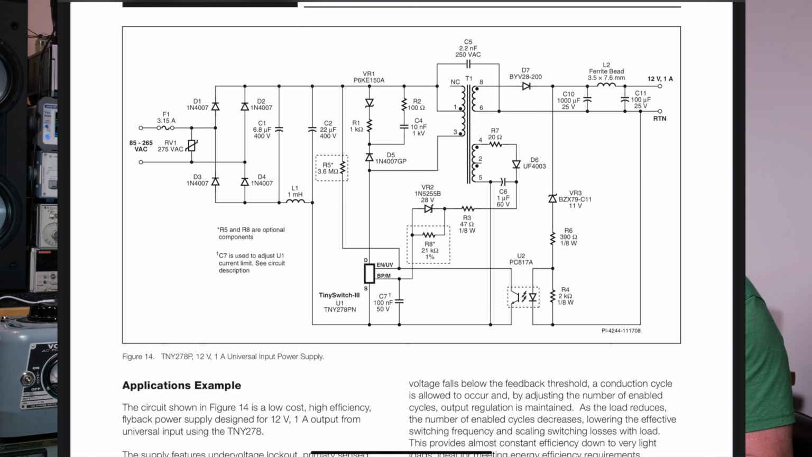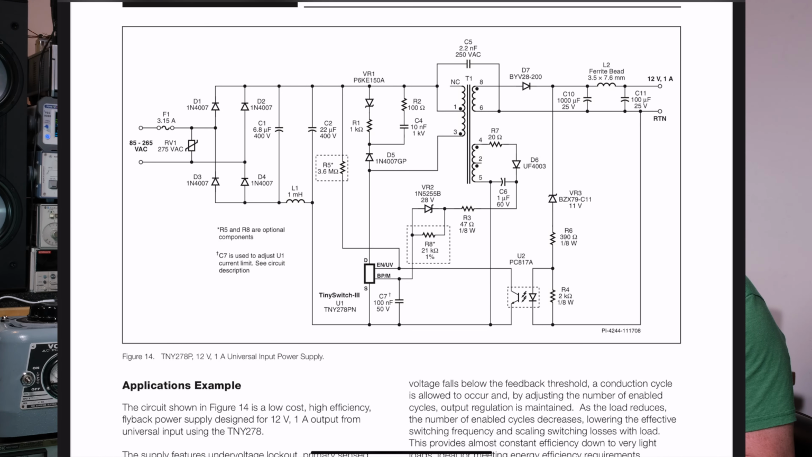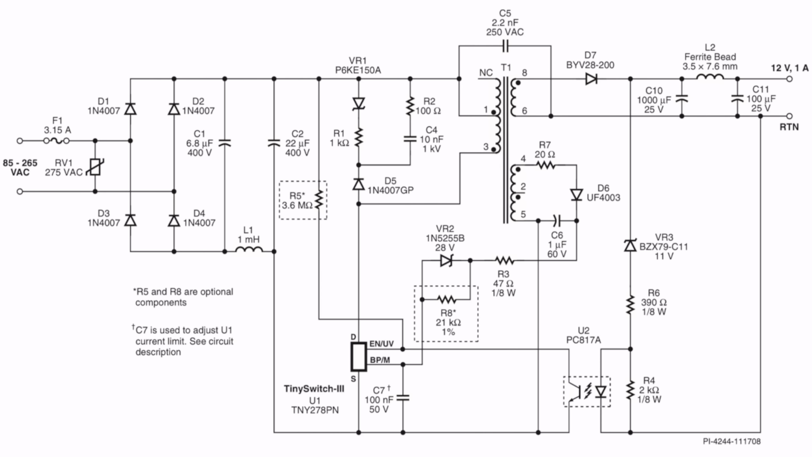Sometimes in the schematic you draw it that way. And that winding on the bottom right corner, the one that's coming backward to the chip through D6, is charging a bulk capacitor C6, and then it comes back through. That's your bootstrap winding. Sometimes people call that an auxiliary; they'll call everything auxiliaries. But that's actually a bootstrap, and it powers up the chip once it's up and running. It's an efficient way to power the chip, so you're not dropping voltage from your input high voltage down to your low, whatever, 12, 15 volts. You come off with that voltage off your transformer.